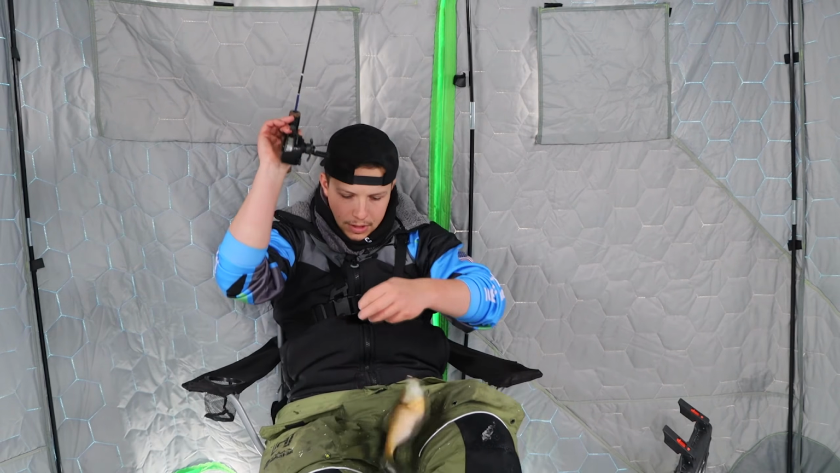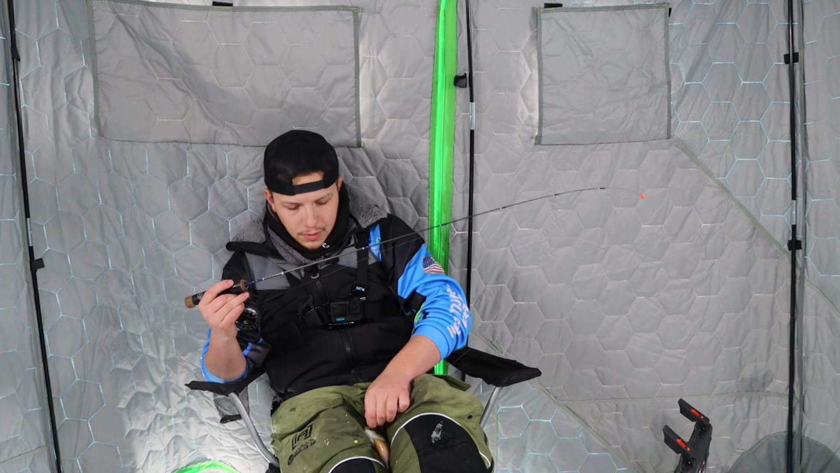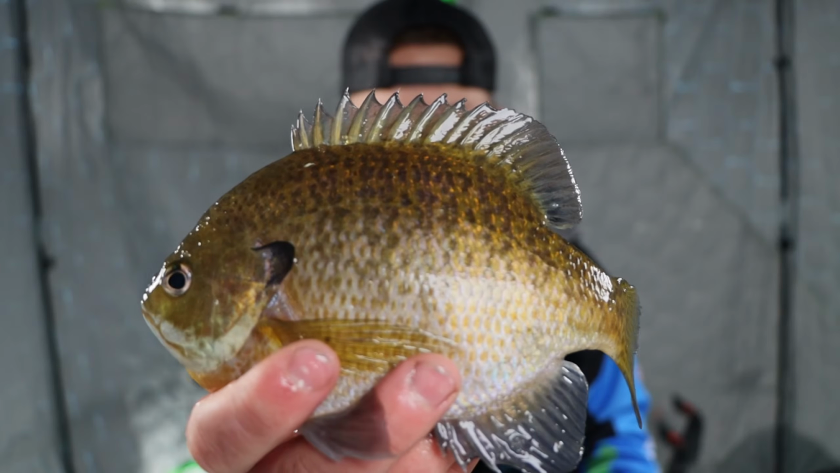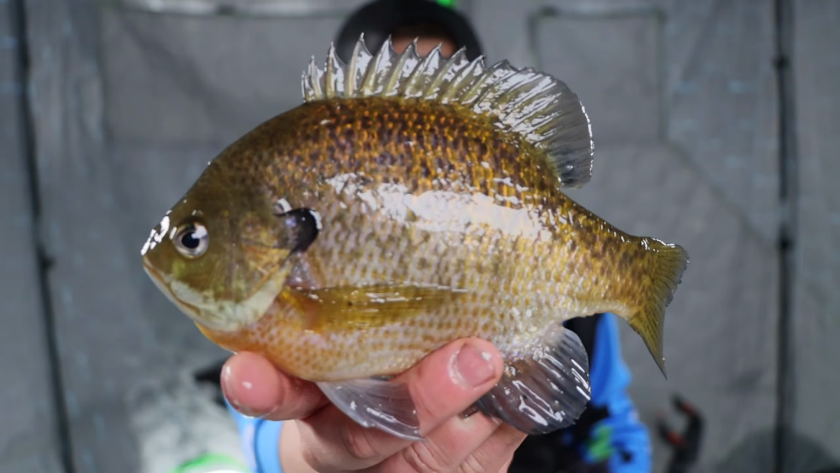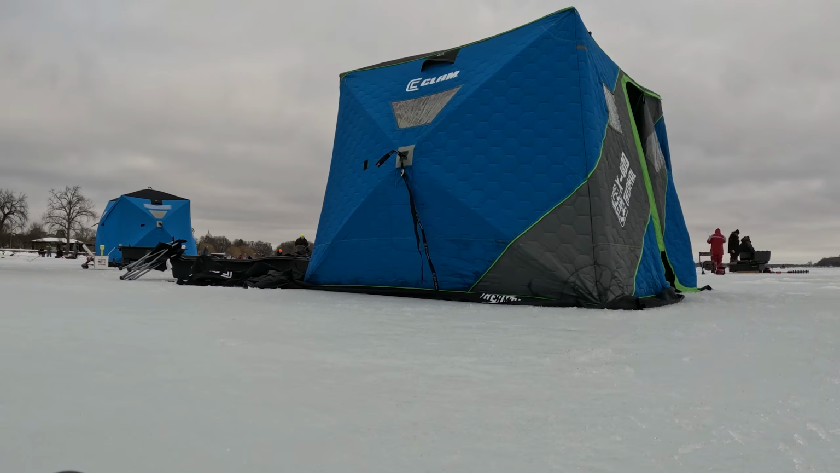Oh yeah, that's a nice one. Heck yeah. That's a good one, folks. Just a gorgeous eater. Perfect eater. Super tall. These fish are so tall. Not long, but just tall.